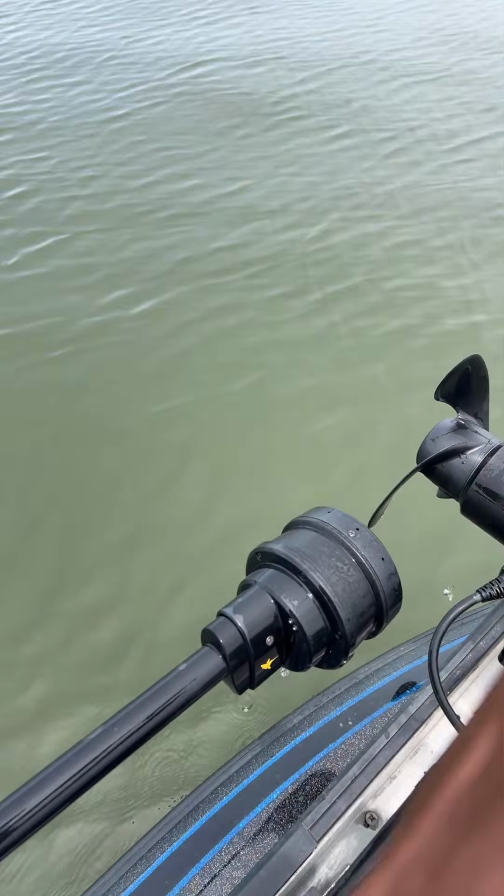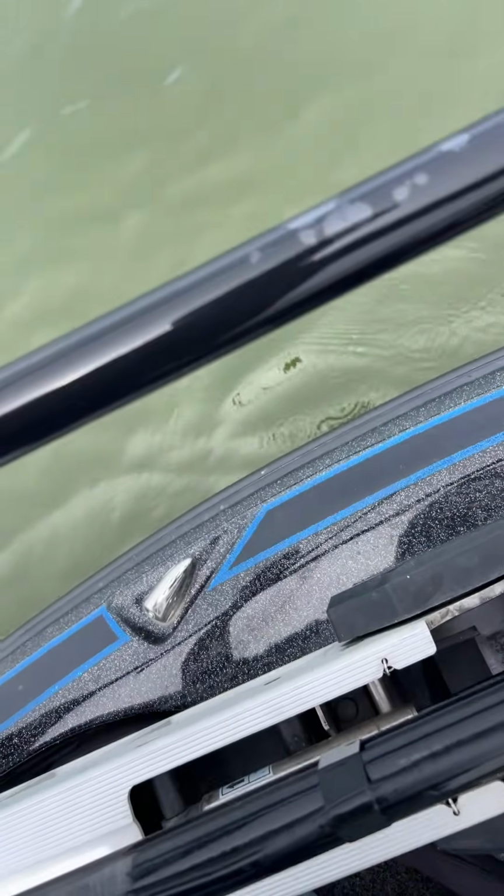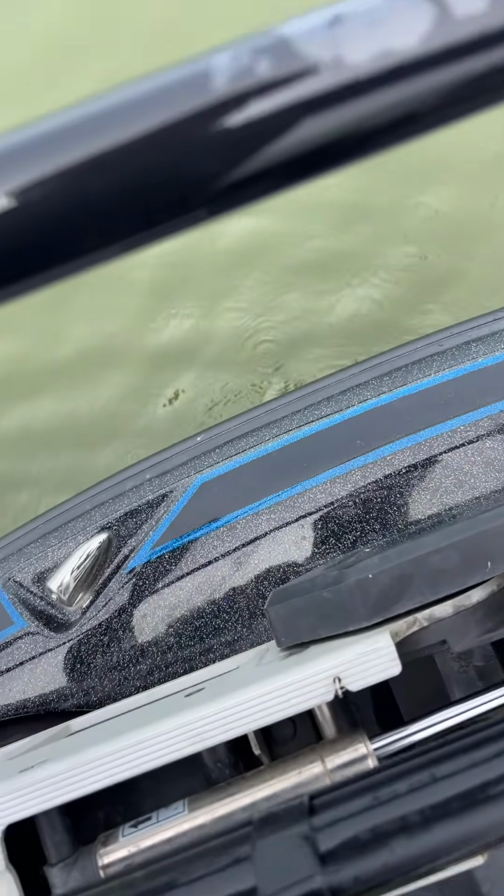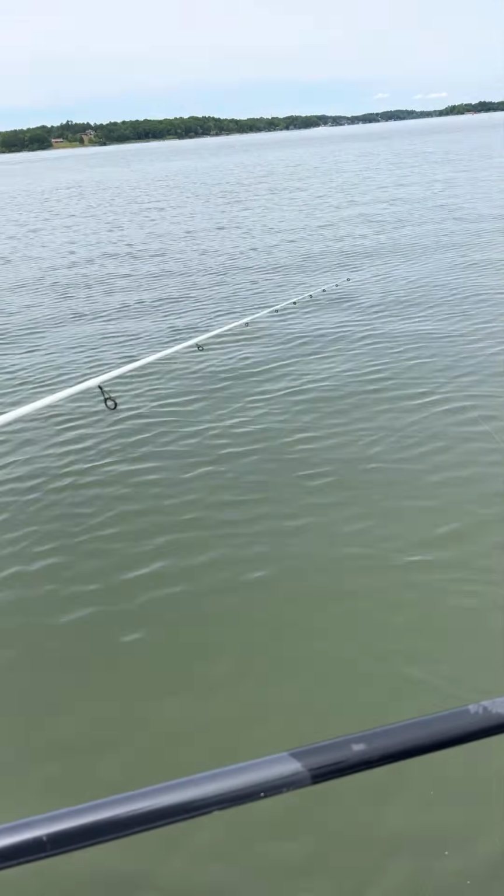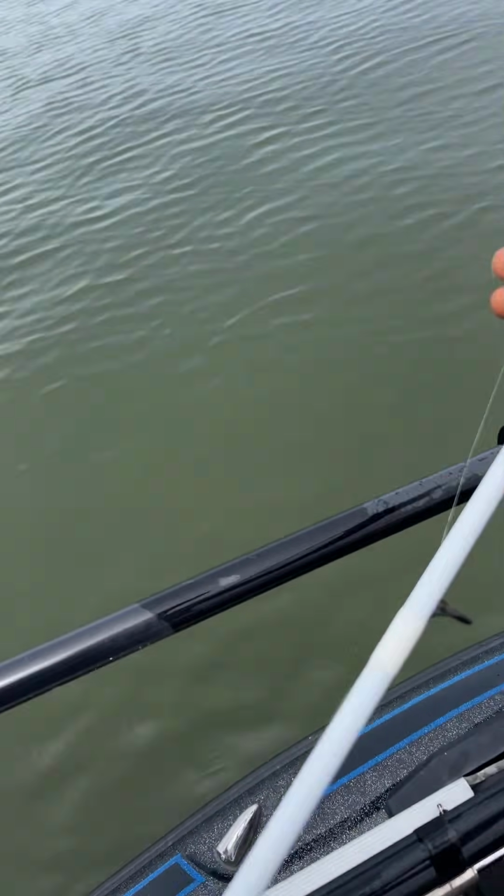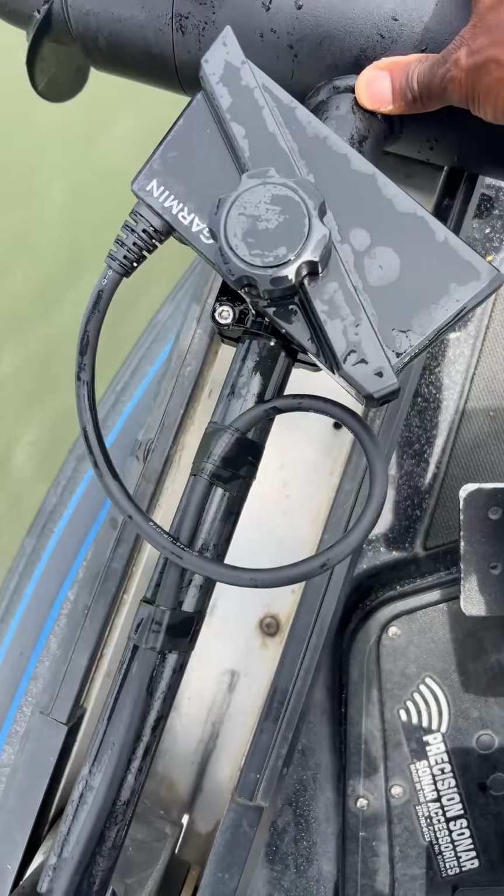And it is. So all I have to do is just spin this thing back off of here. So what just happened is I was paying attention to the chat and wrapped my line on the prop.